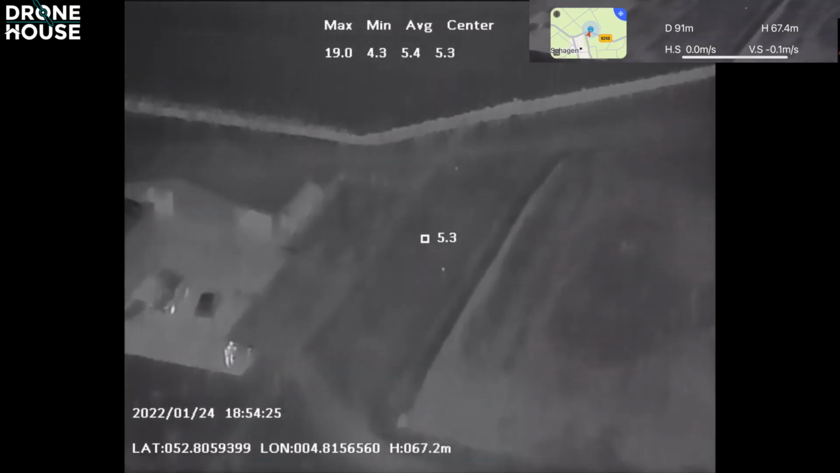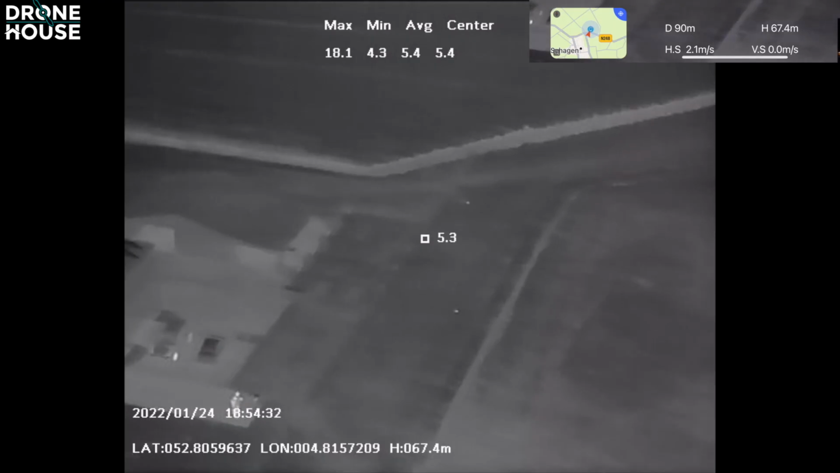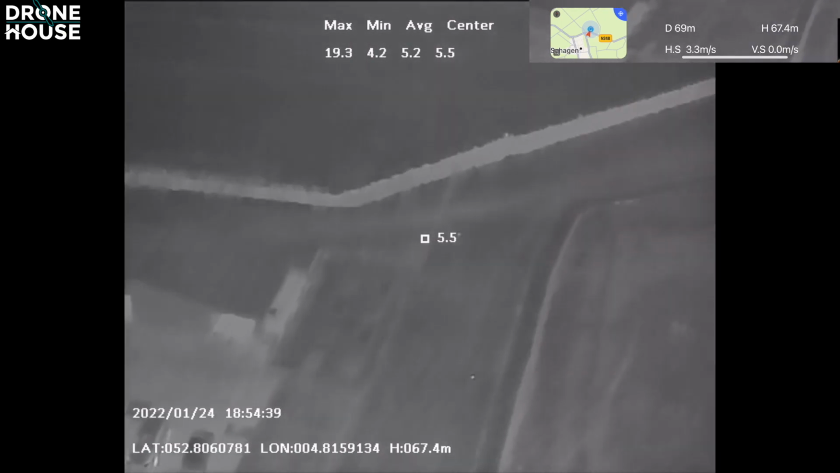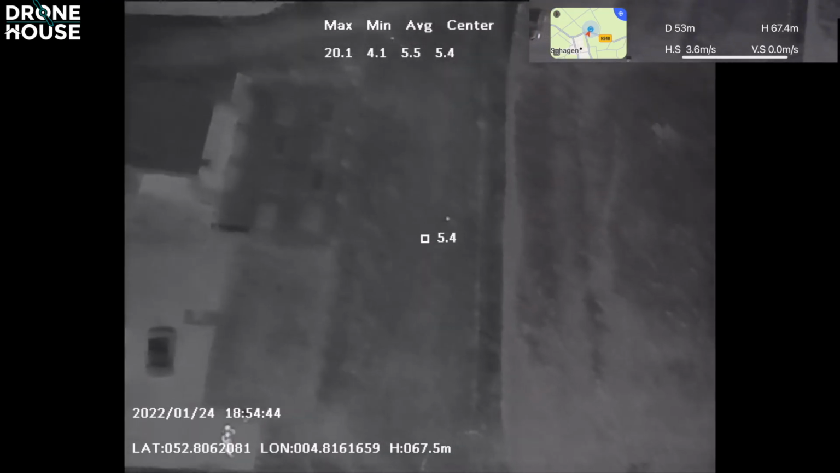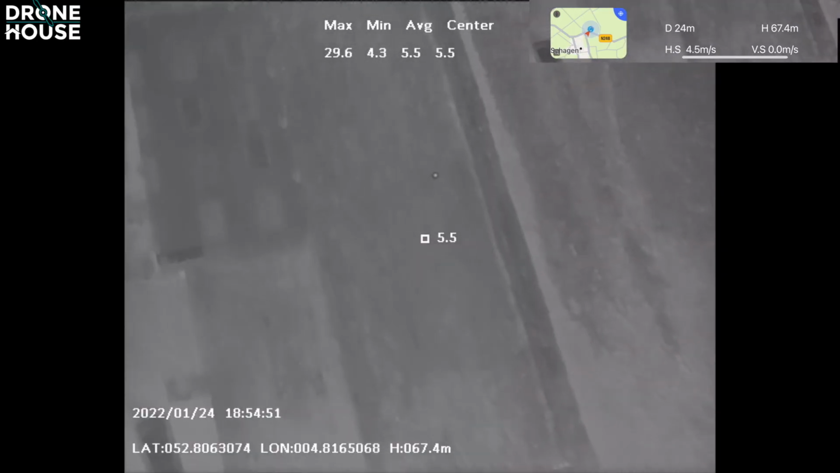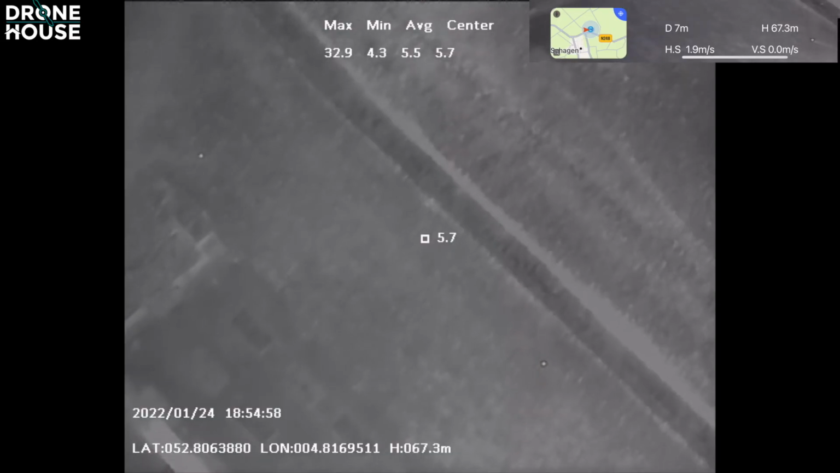You see the two eggs? Yeah. We're at 67 meters, and they're so clear to see. Can you go up to 125 meters and see if we can still see them? Yeah, shall I go right above it with the camera 90 degrees downwards? Yeah, that should be great. We just doubled the height. Okay, let's see how far. Remember, this is 10 by 10 centimeters, so it's really small.